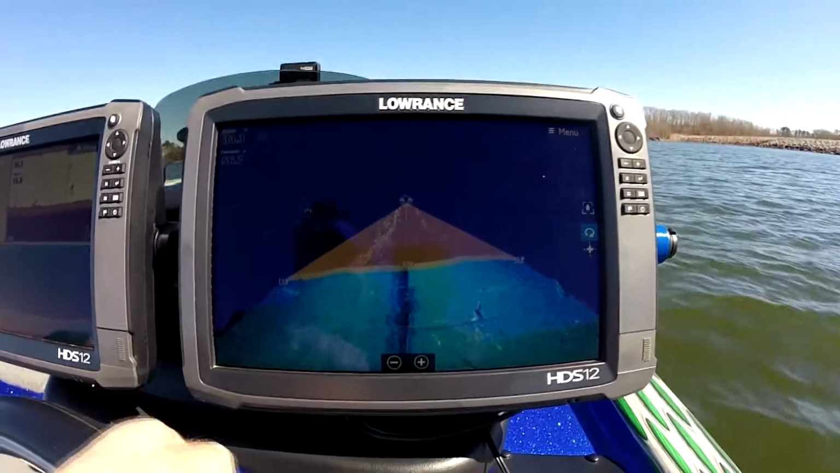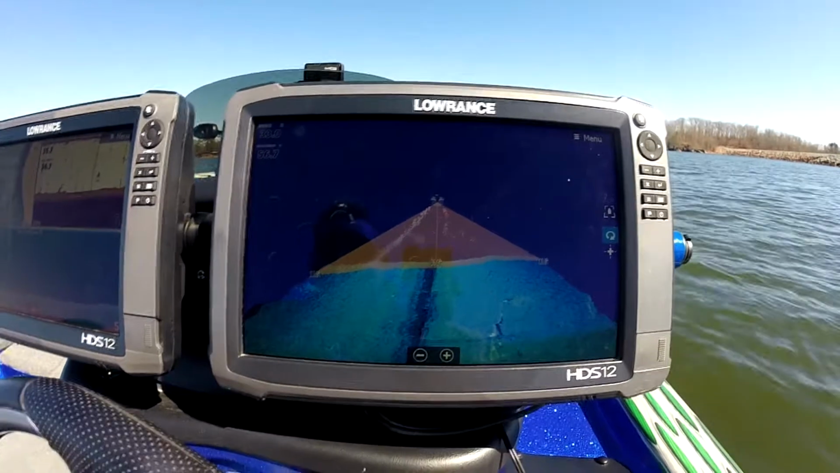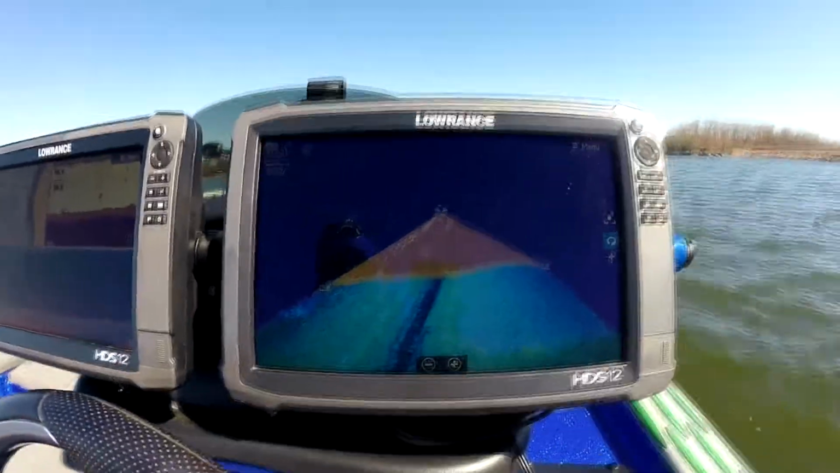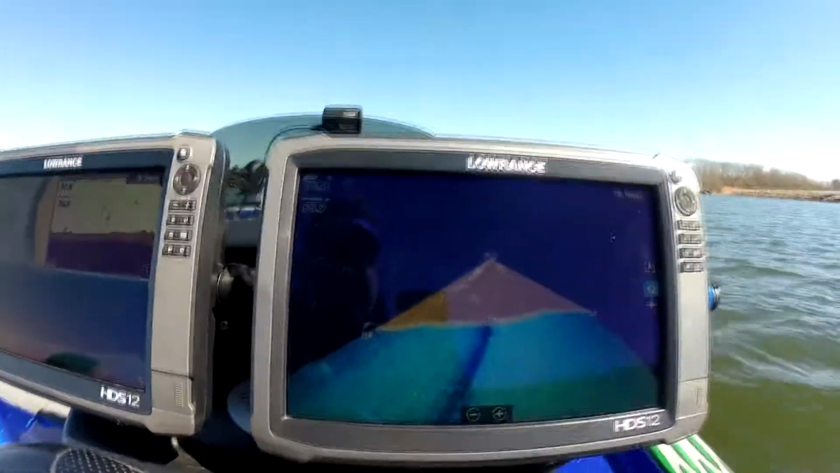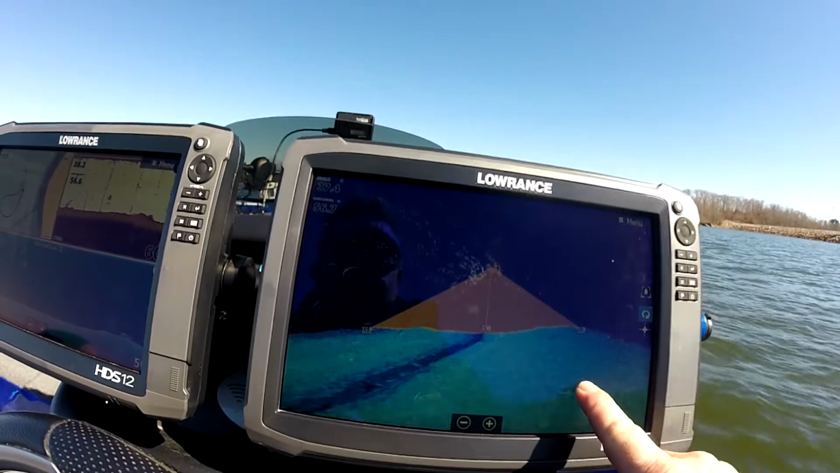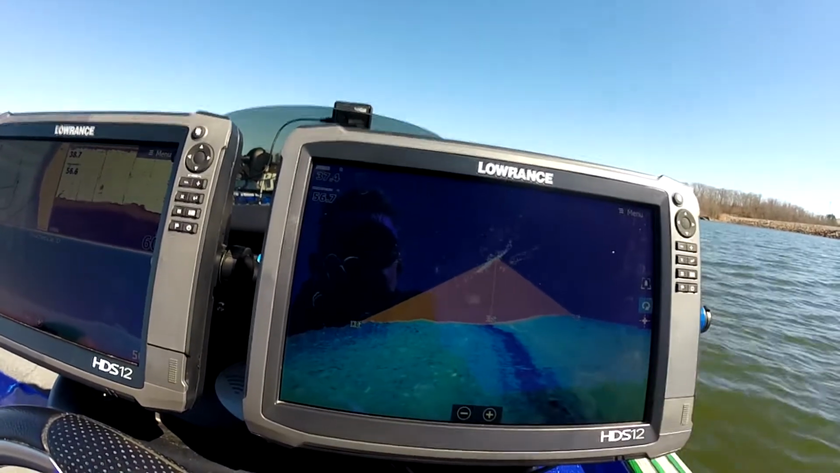Alright, so we're getting ready to get right back into a bunch of different structure, and that's really what I wanted to show you on this. You can actually move this wherever you'd like, left and right.